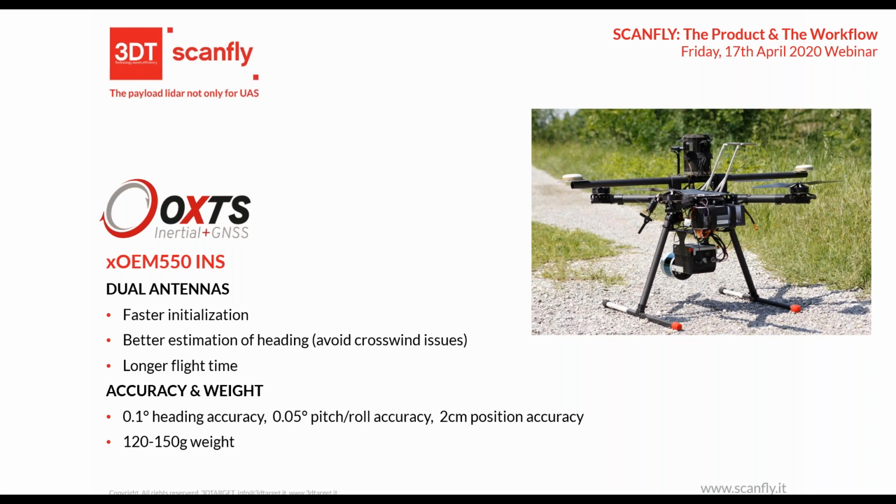So this is the benefit we can find using the OxTS board. It's dual antenna. When we start the system, we need to know where we are and the orientation of the system. Otherwise it happens like when you start your mobile phone and try to navigate, and in 90% of the cases you start in a direction that you are not expecting. The system doesn't know exactly the direction of your movement, and after a few seconds it can understand.